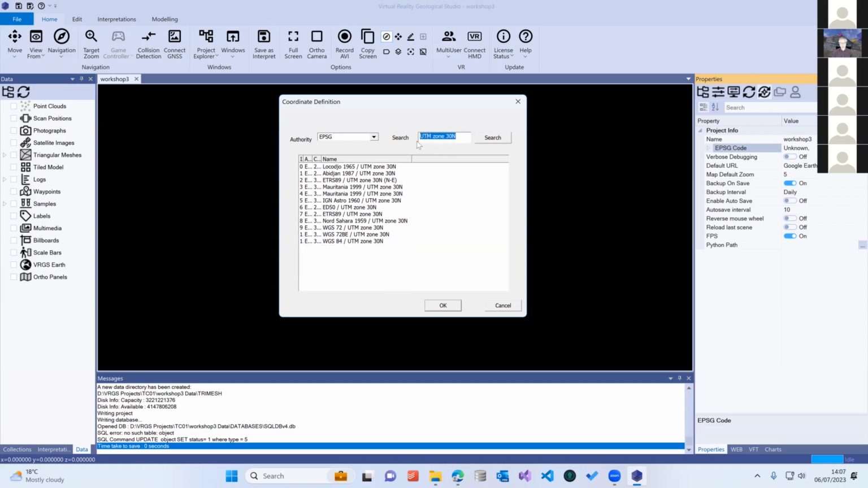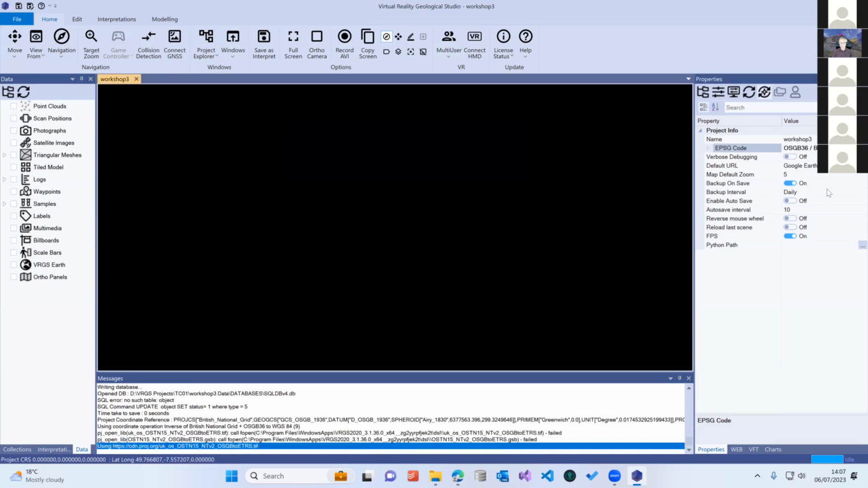However, for this project, I happen to know that my EPSG code is 27700, which is the Ordnance Survey National Grid. If I didn't know that, I could just search OSGB, Ordnance Survey of Great Britain, and it would list the different codes that we've got, and there's 27700. So I'll select that one, and it appears in the coordinate properties here. Okay. That's set the coordinate system. We're ready to go.